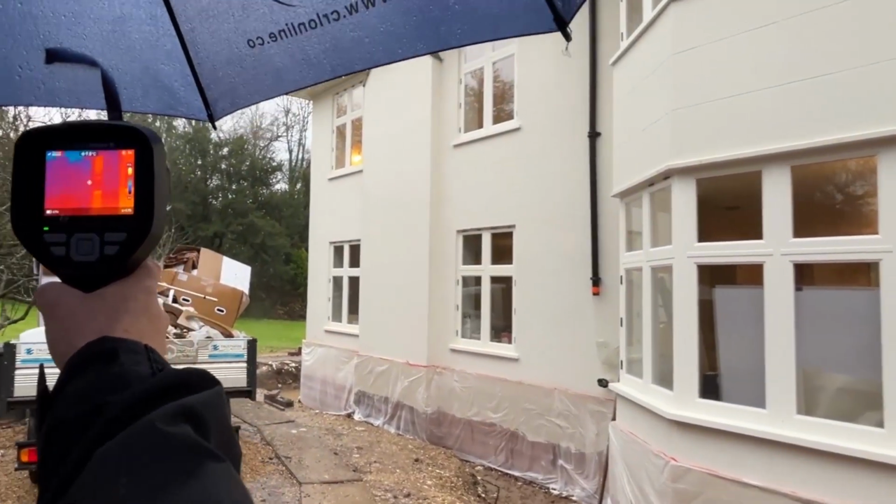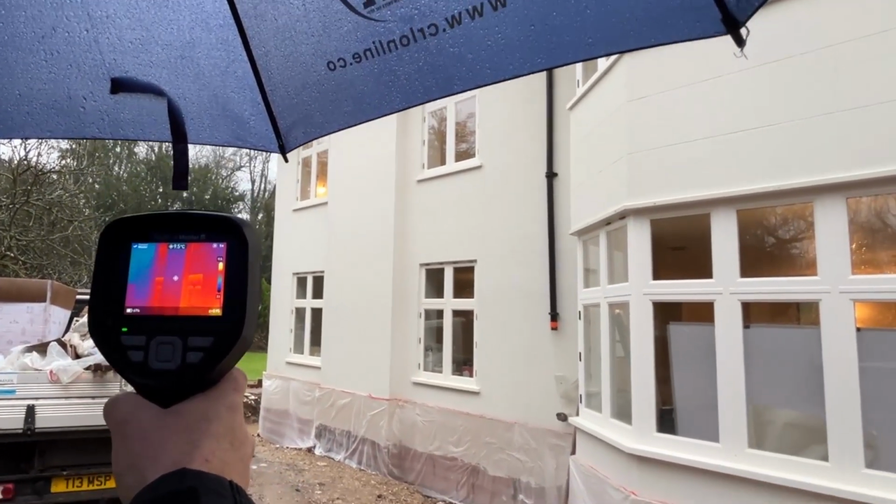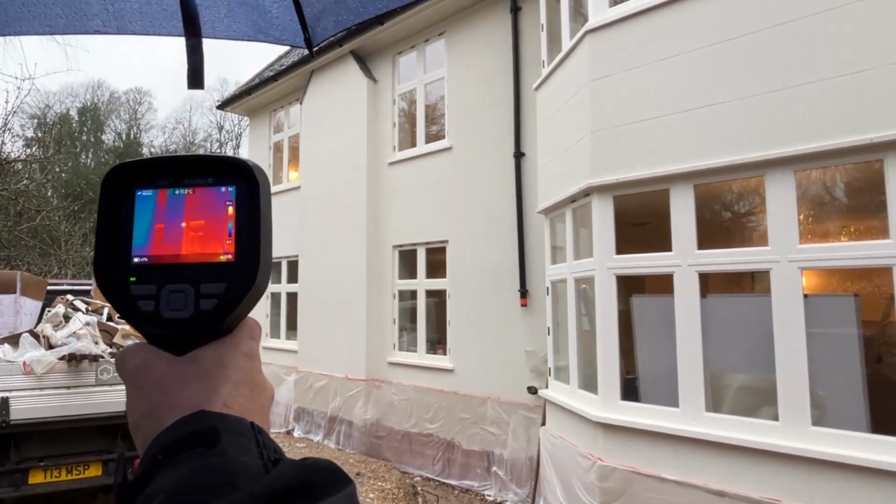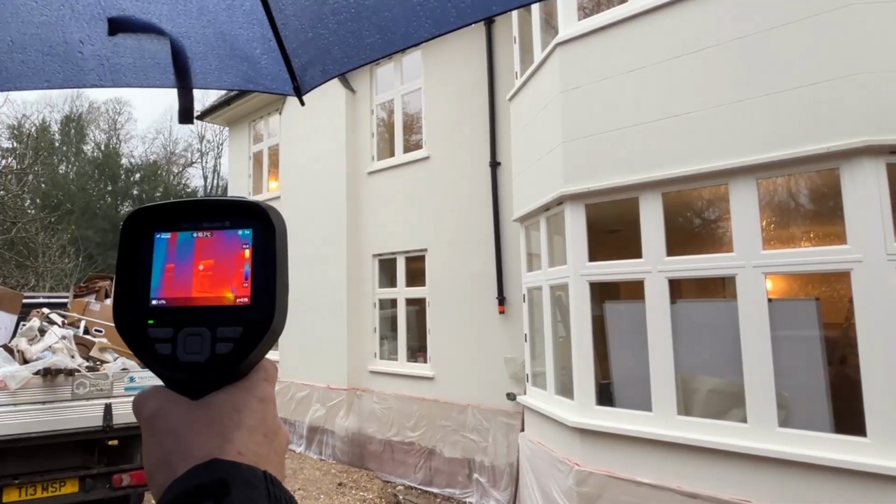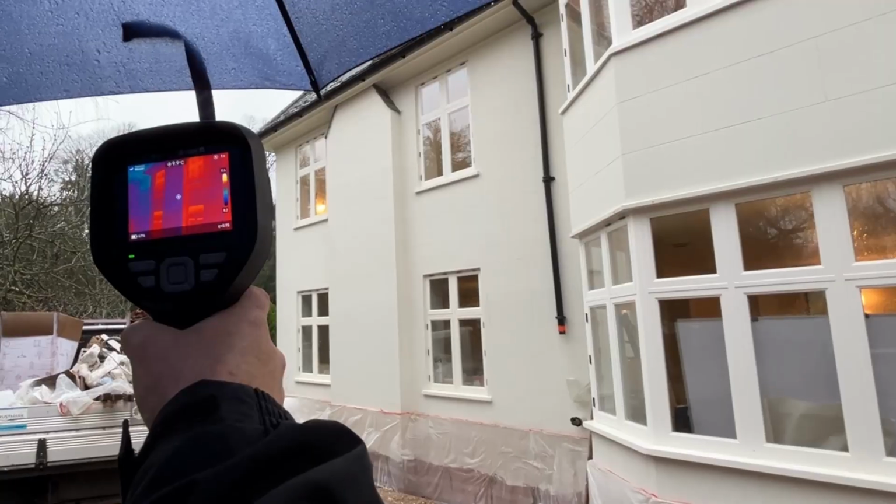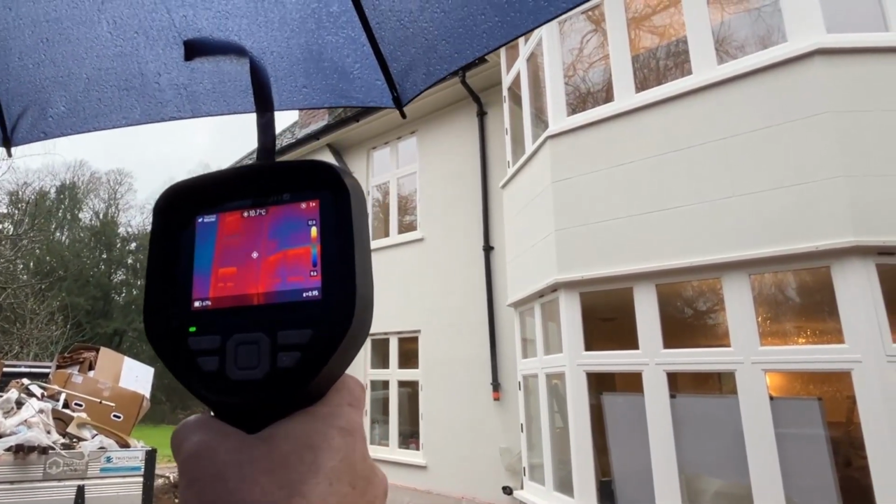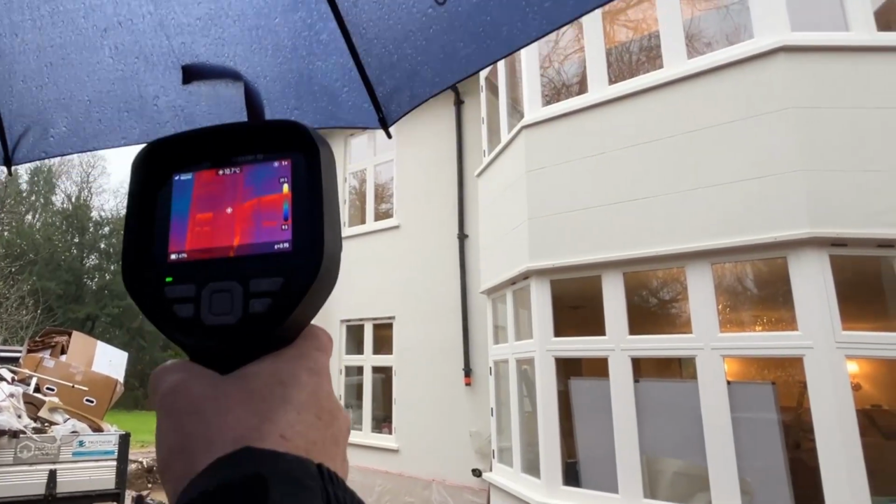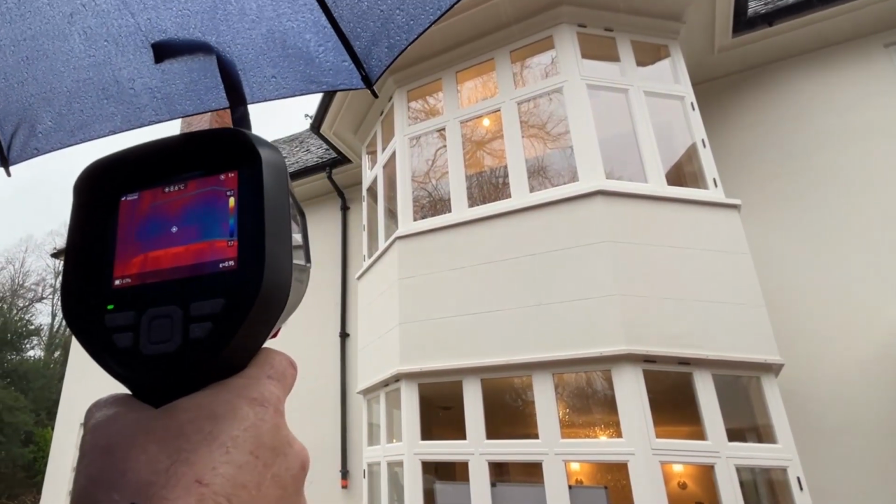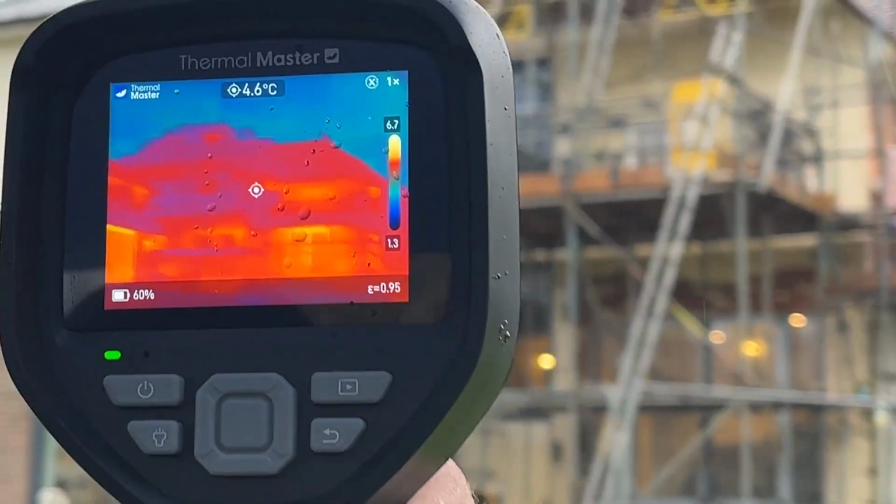And then we come back around to the side of the house, you'll see all the walls start getting darker on the contrast compared to the windows. So the windows are the warmest thing on the building, and the camera is referencing, obviously, the warmest against the coldest. So when we're looking at the windows, and you can see the render around it, it will reference the walls as a lot colder than the windows. So if it's cold, it means the heat's not getting out. So yeah, it's actually pretty impressive for a solid wall construction. Again, you can see the windows, and then you can see the darker areas.